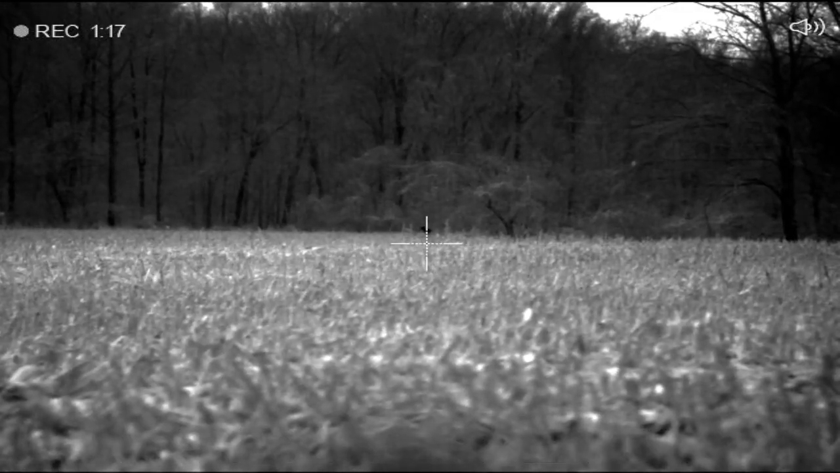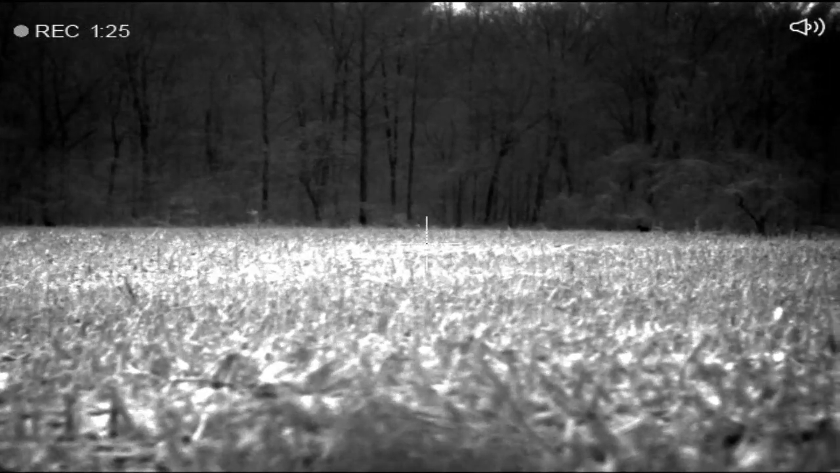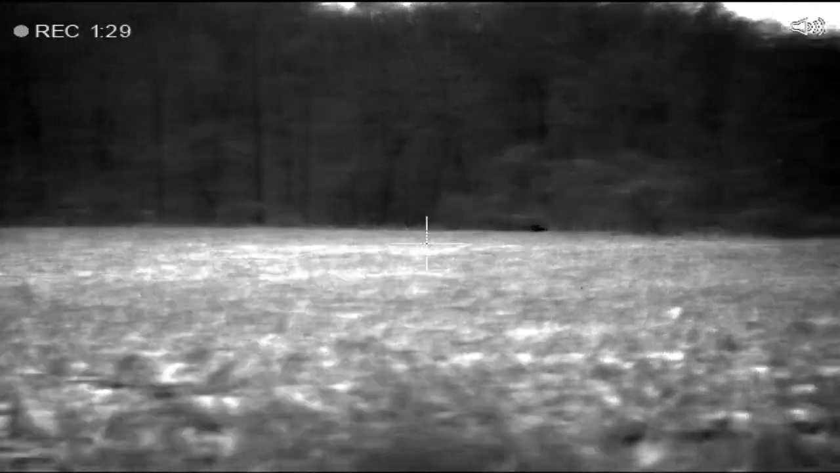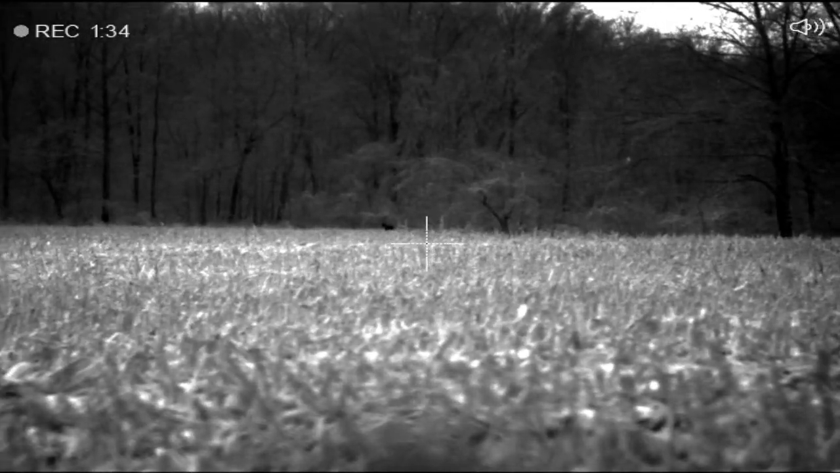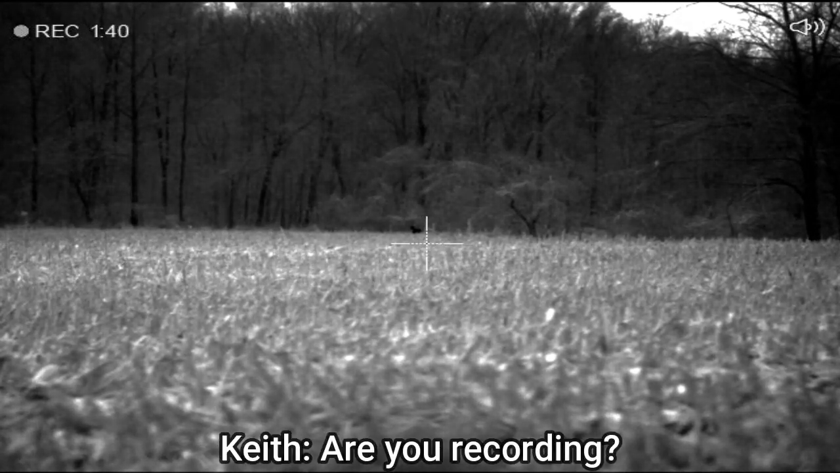Hold on. Now that me and Jamie are both shooting thermal, you know, I like to make sure my target, before Jamie had the night vision, I was able to really verify what we were looking at. But I'm not embarrassed to let this be on here because I want to make sure what I'm shooting at. This very easily could have been a deer. We could have took a shot right here, but always be sure. You record.